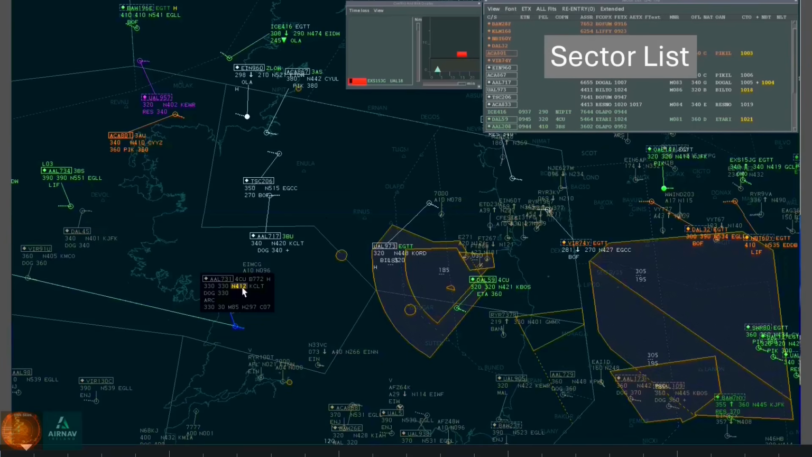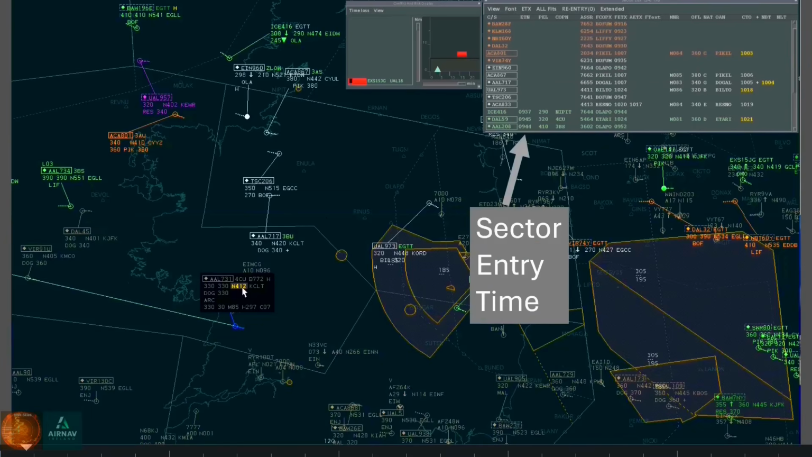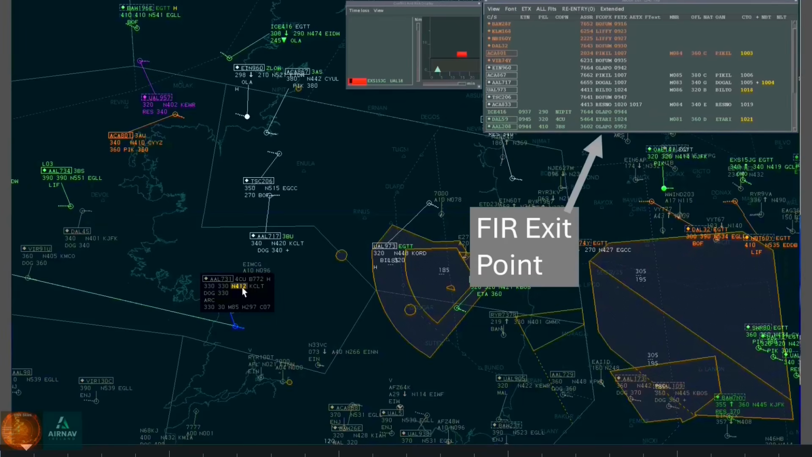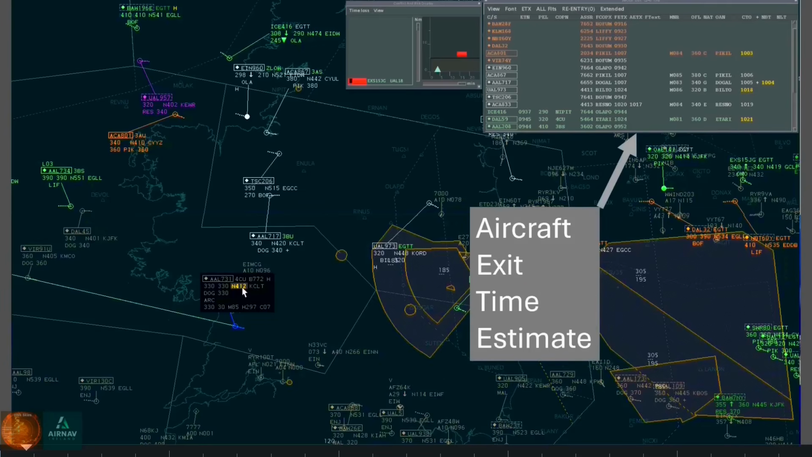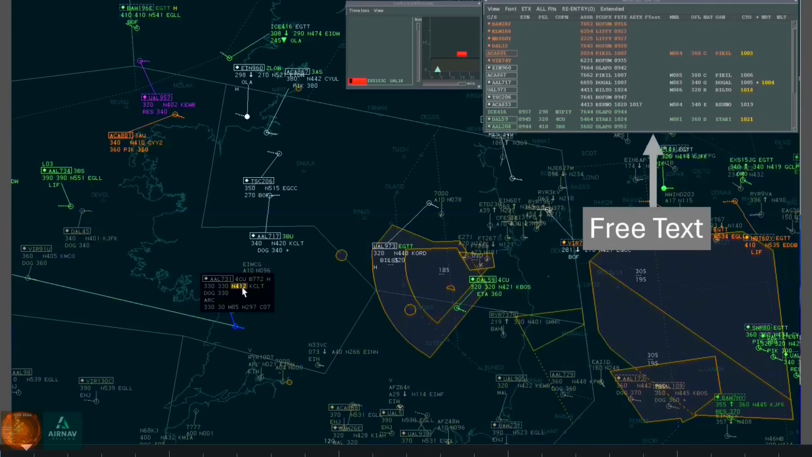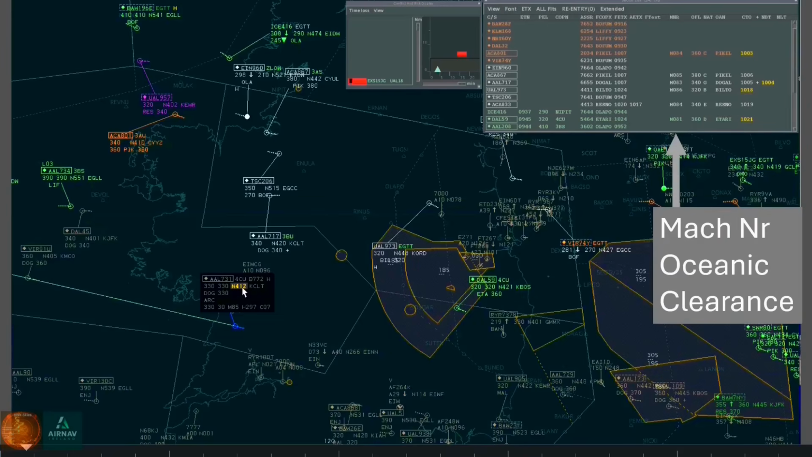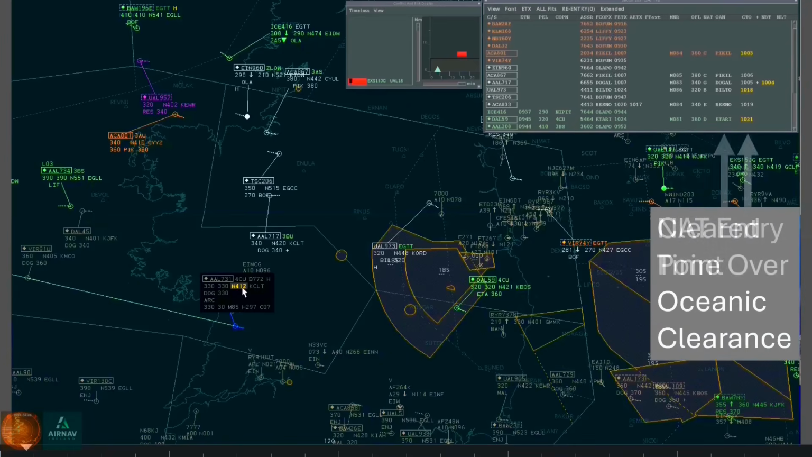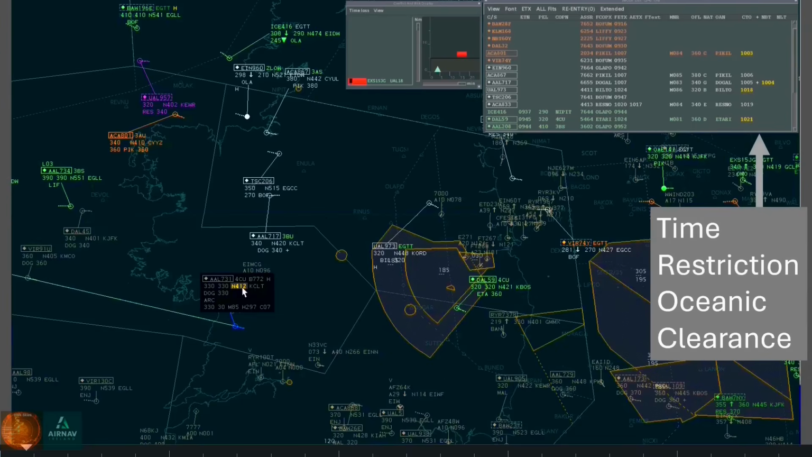The sector list details call sign, entry time, sector entry flight level, sector entry point or sector, the SSR code, the FIR exit point, FIR exit time, the aircraft estimate for the FIR exit time, free text, Oceanic clearance, and within the Oceanic clearance we'll specify the Mach number, Oceanic flight level, NAT track or a hash for random track, Oceanic entry point, clear time over with a plus to indicate a time restriction or a not before time, or a not later than time.